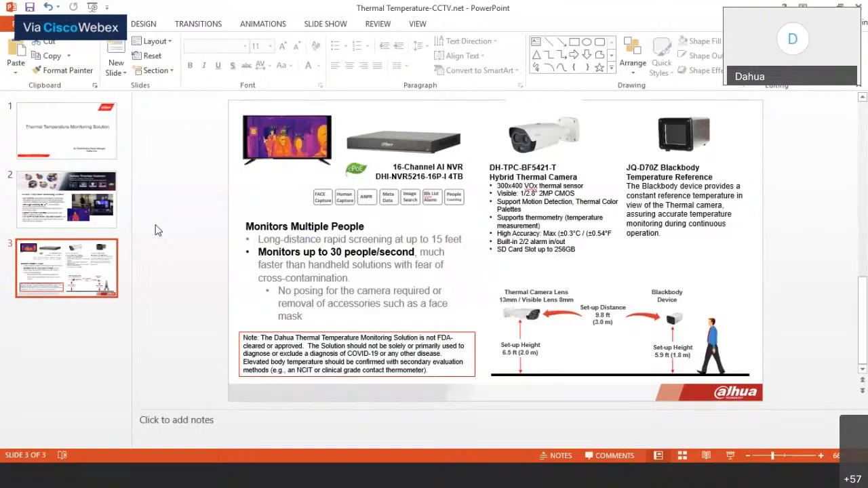Yes, Sophia, this is Boris. We'll make sure to connect everybody with all the manufacturers. So we'll make sure to connect the proper person at Dahua to answer your questions in more detail. Perfect. Thank you, Boris. Thank you, Sophia.